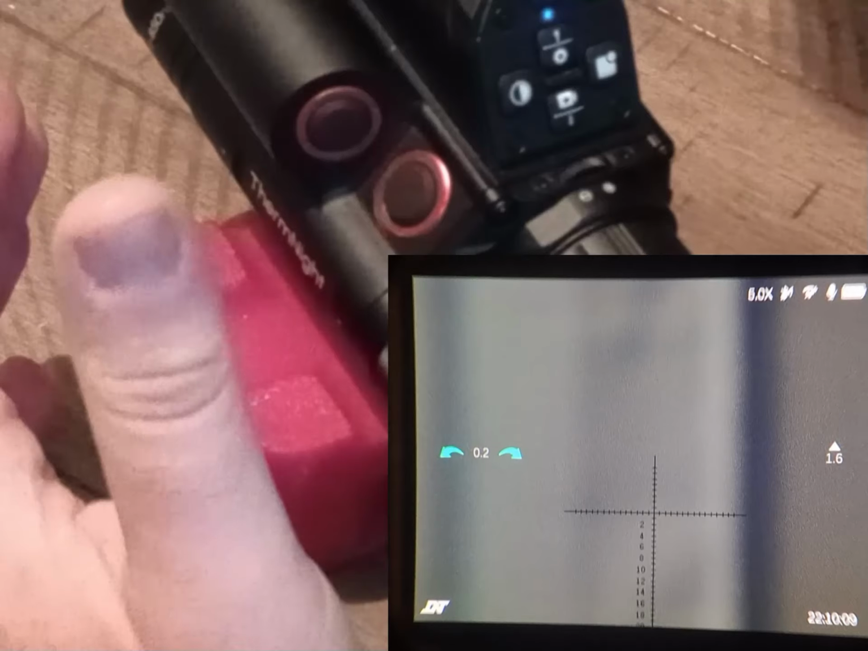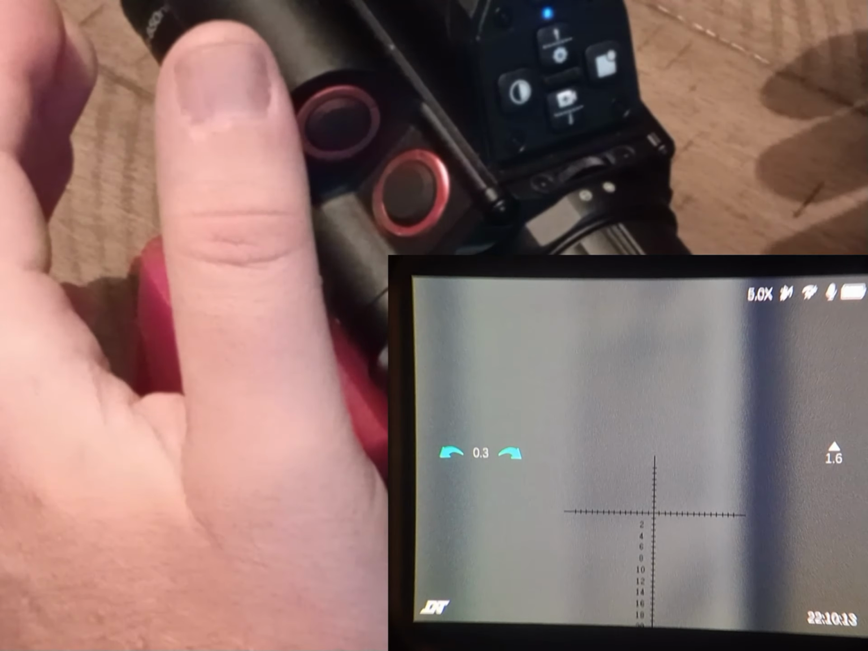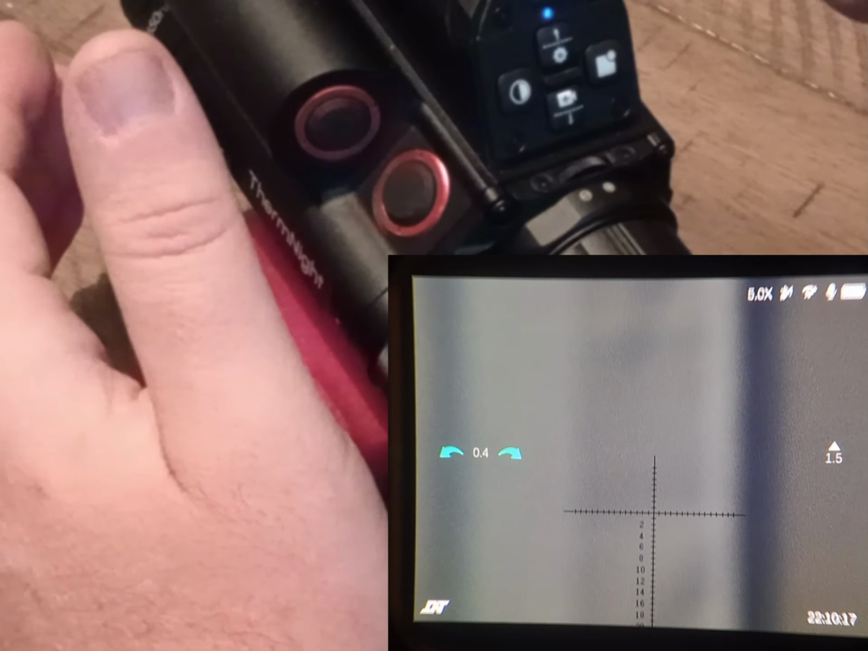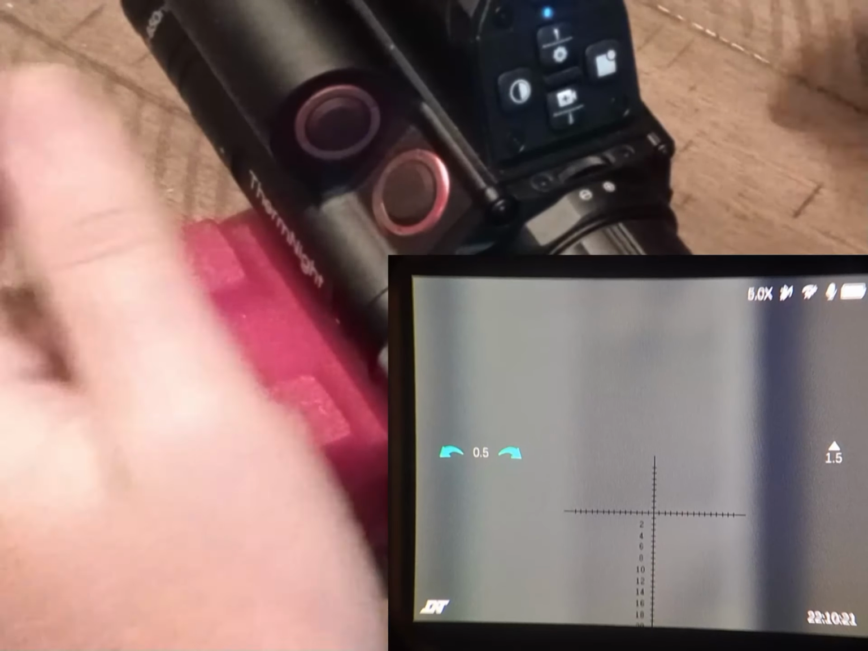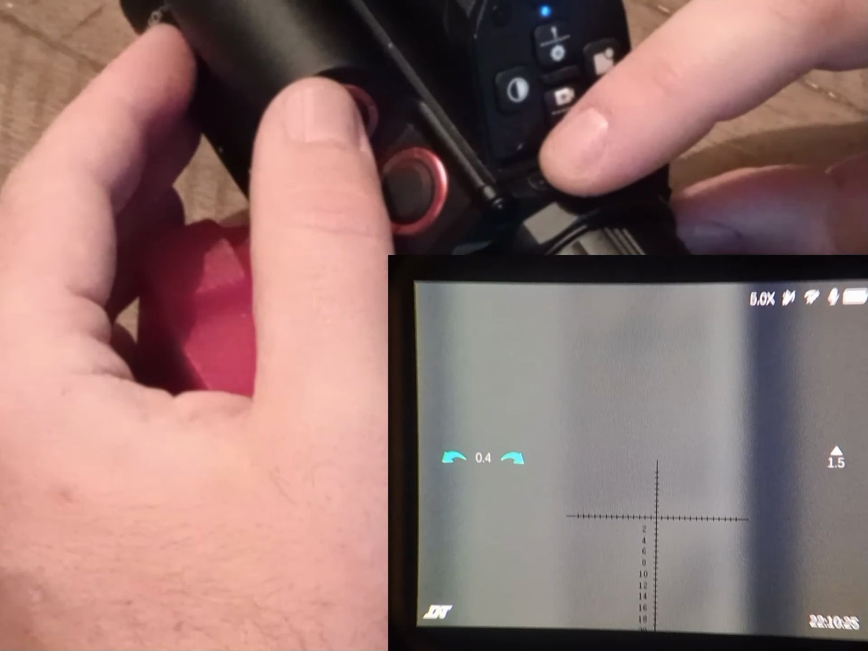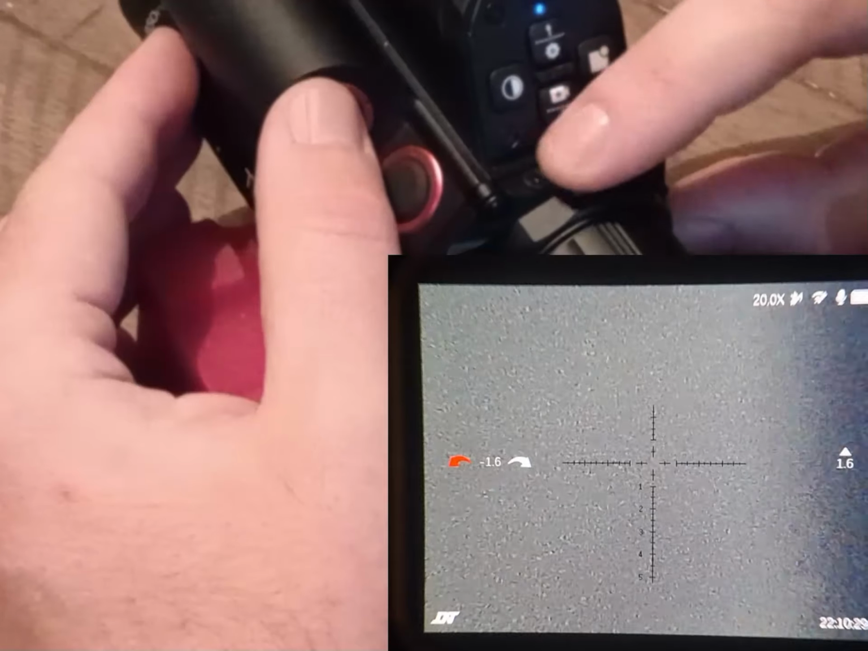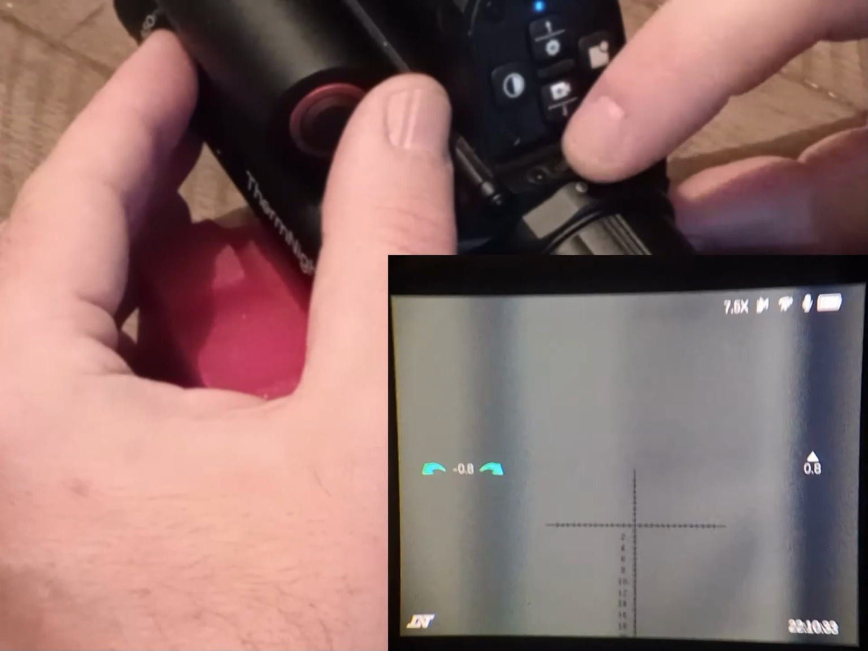With this scope, I have the second camera up above because of the different buttons you have to touch to get there. And with the day mode on right now, you can see that it shows you what magnification the actual scope is on. And this little dial up here on the top, you can increase that. So 20 is max, and everything in between all the way down to 5x.